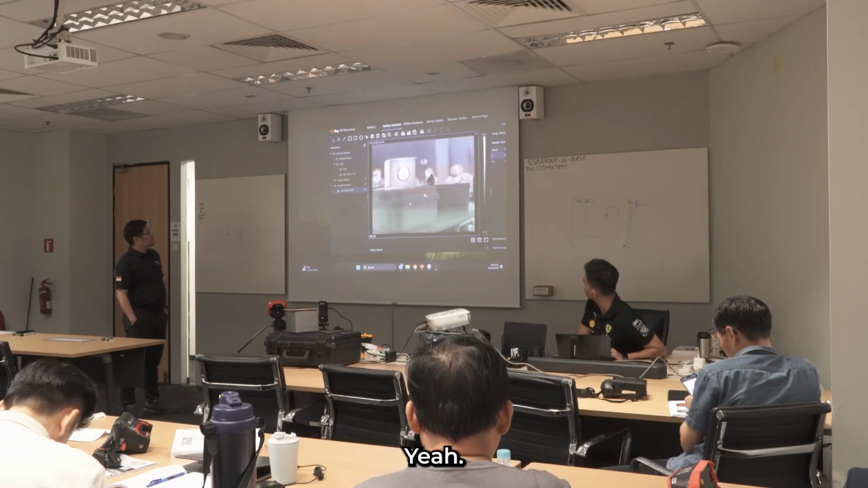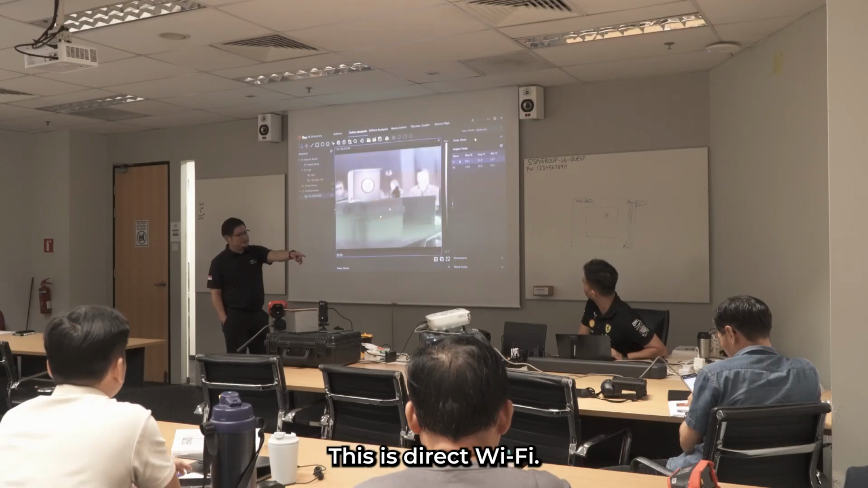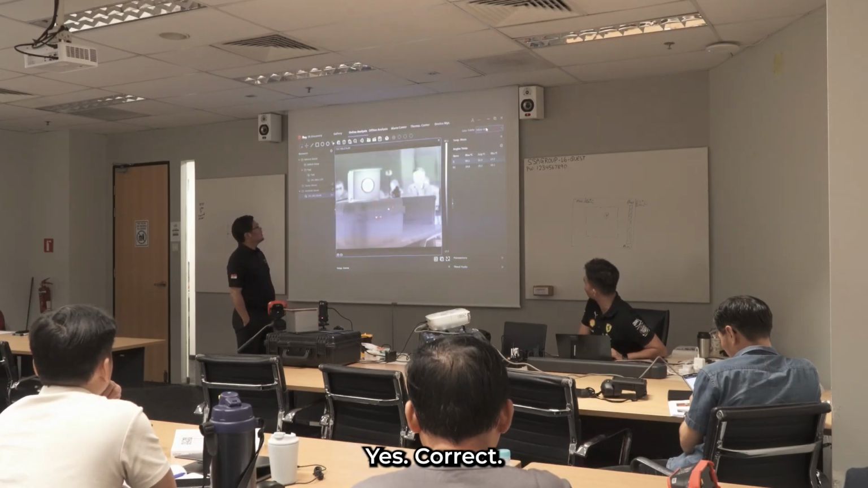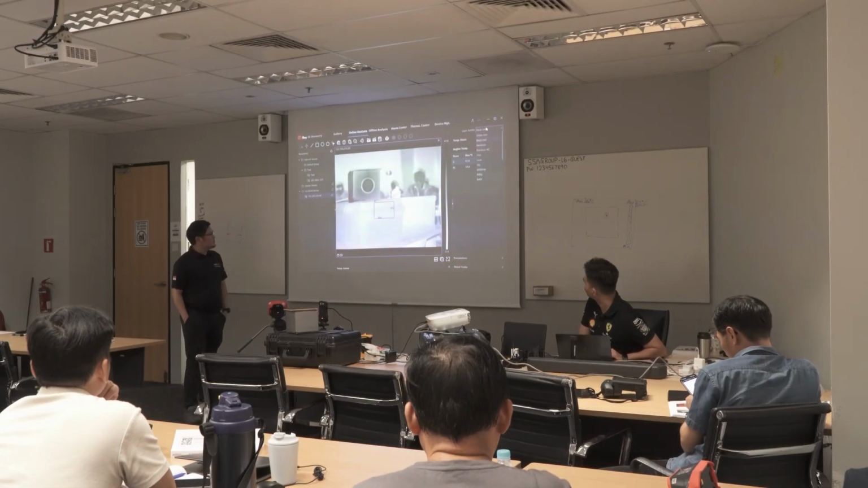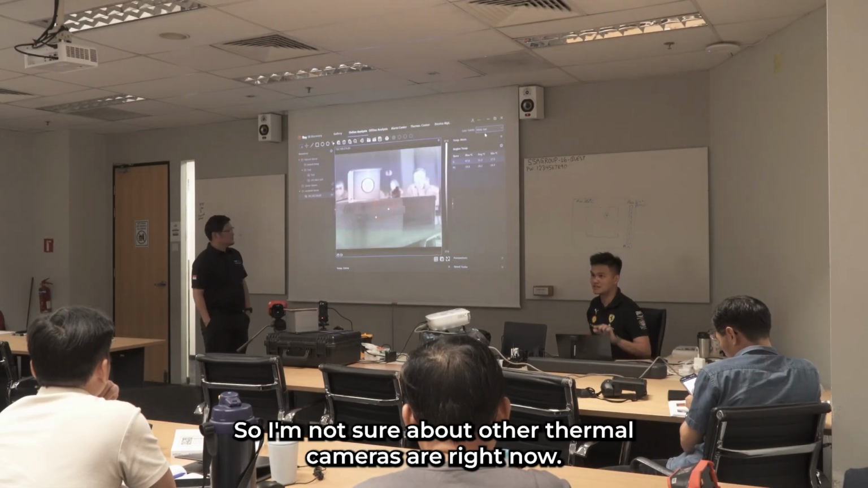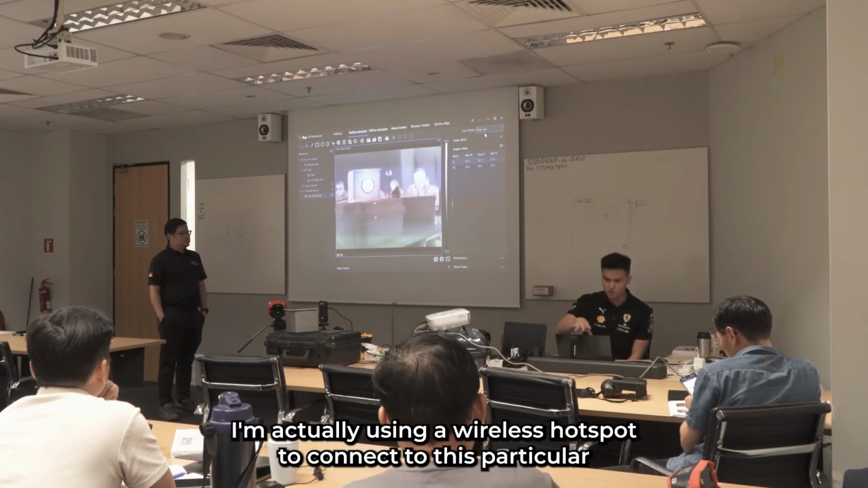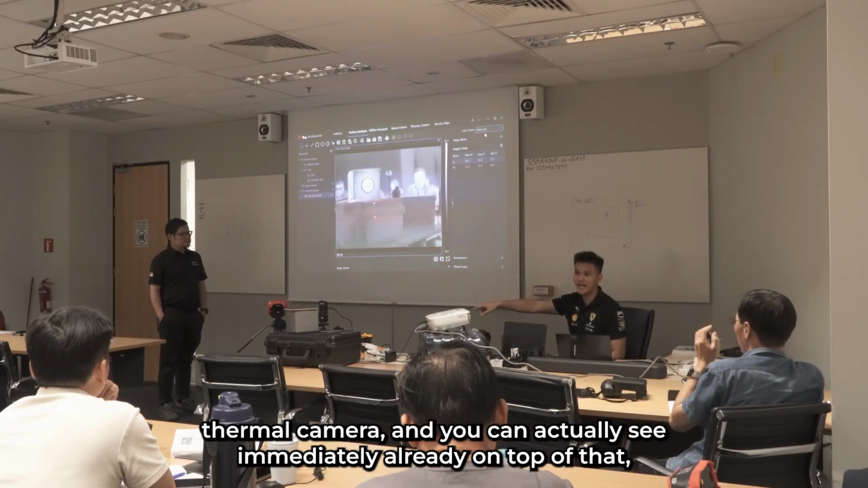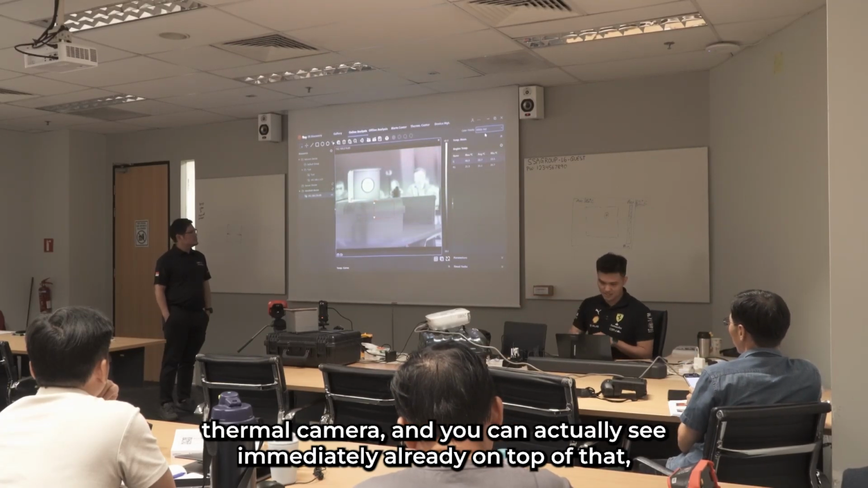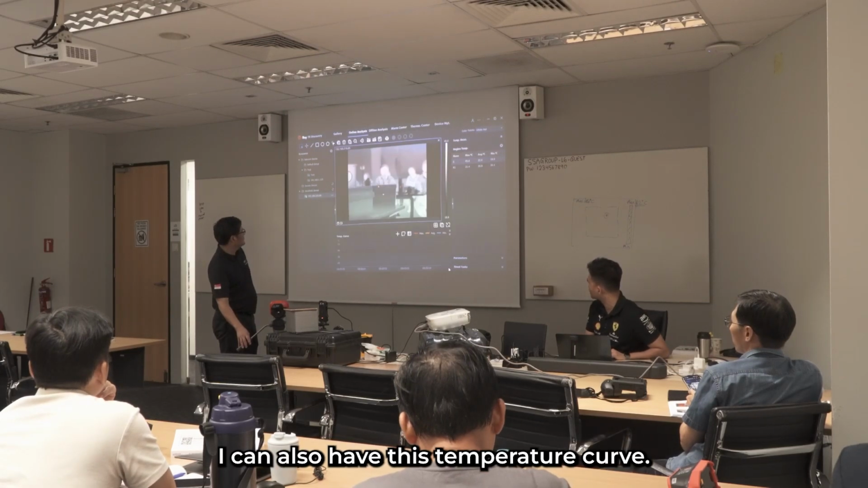Where do I change? So this one is currently using this direct Wi-Fi, is it? Yes, correct. So I'm not sure about other thermal cameras. Right now, whatever you guys are seeing, I'm actually using a wireless hotspot to connect to this particular thermal camera. And it can actually see immediately already. On top of that, I can also have this temperature curve.